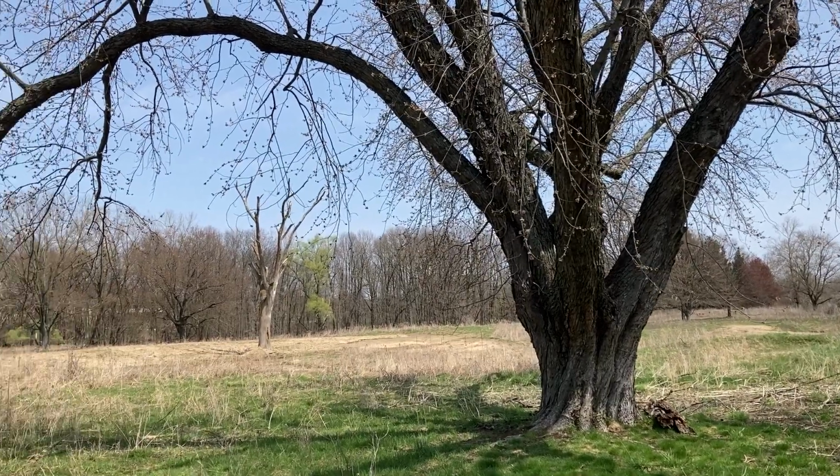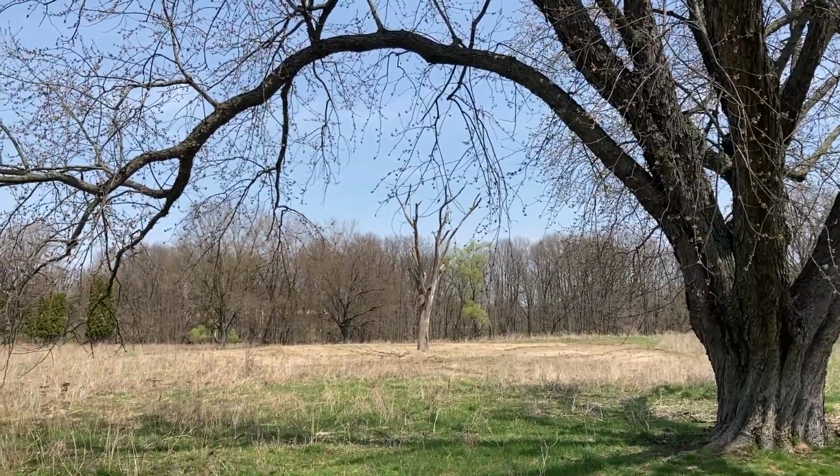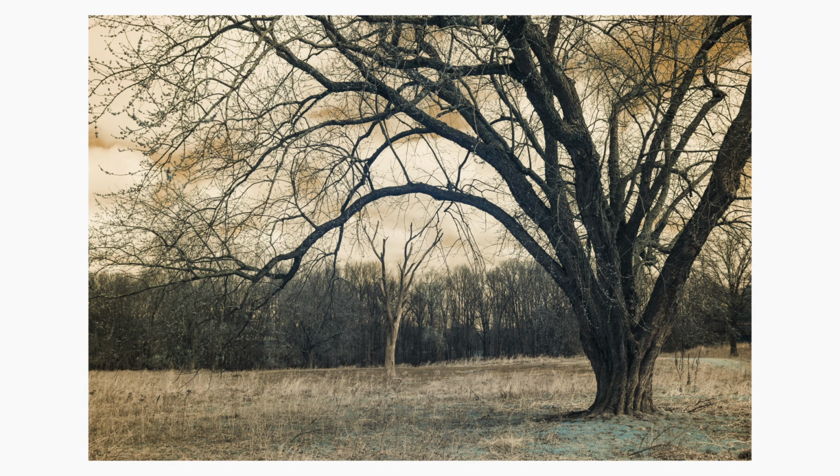Here's another one of those kind of comparisons. On my previous video on the Highlands, I showed a photograph of this in black and white, and I came back recently and I photographed it again in super color. So you can see the difference in adding color and in strict black and white.